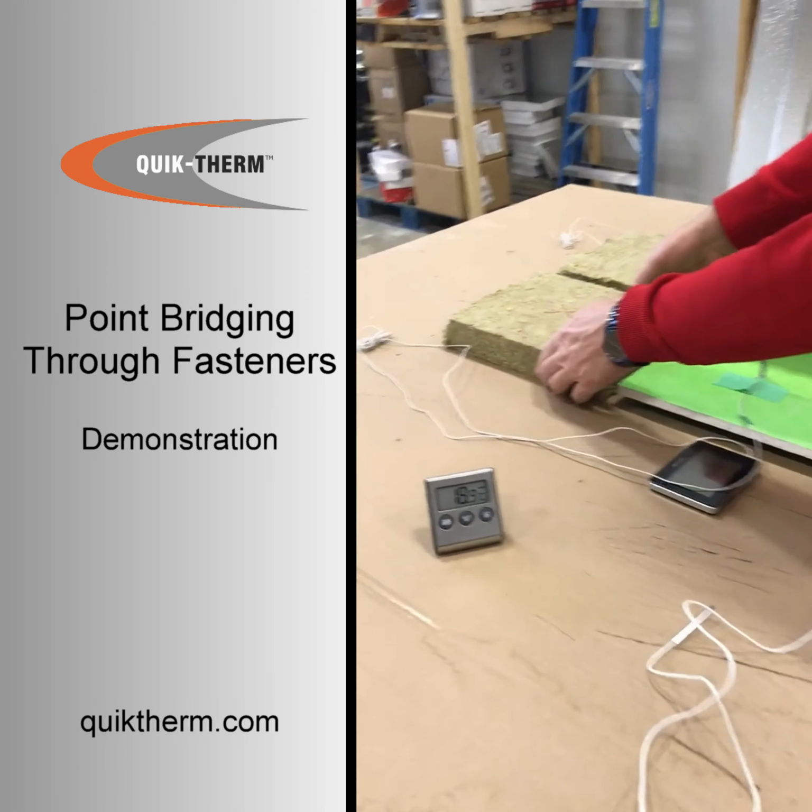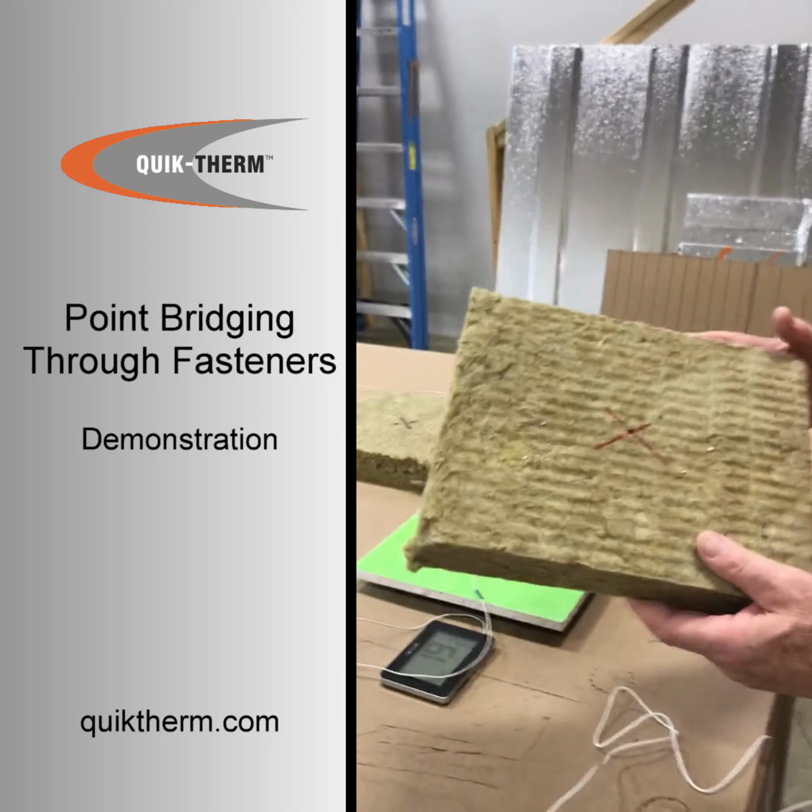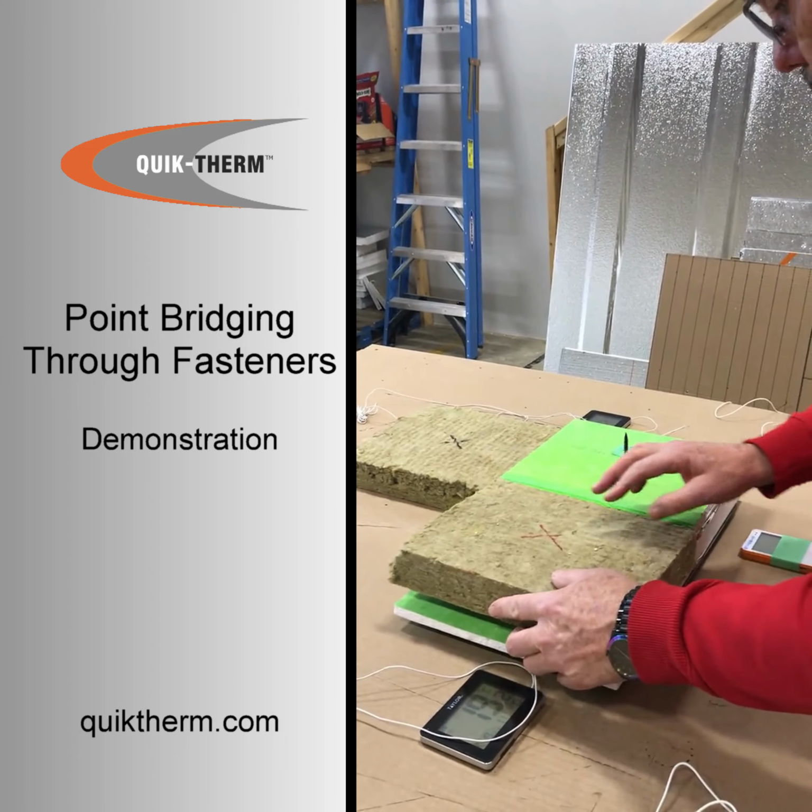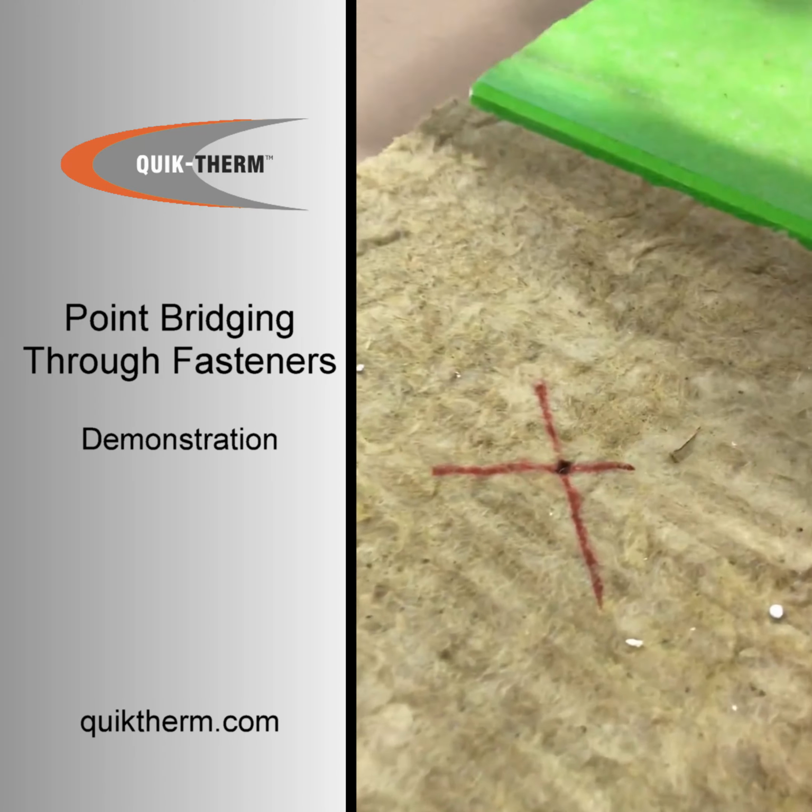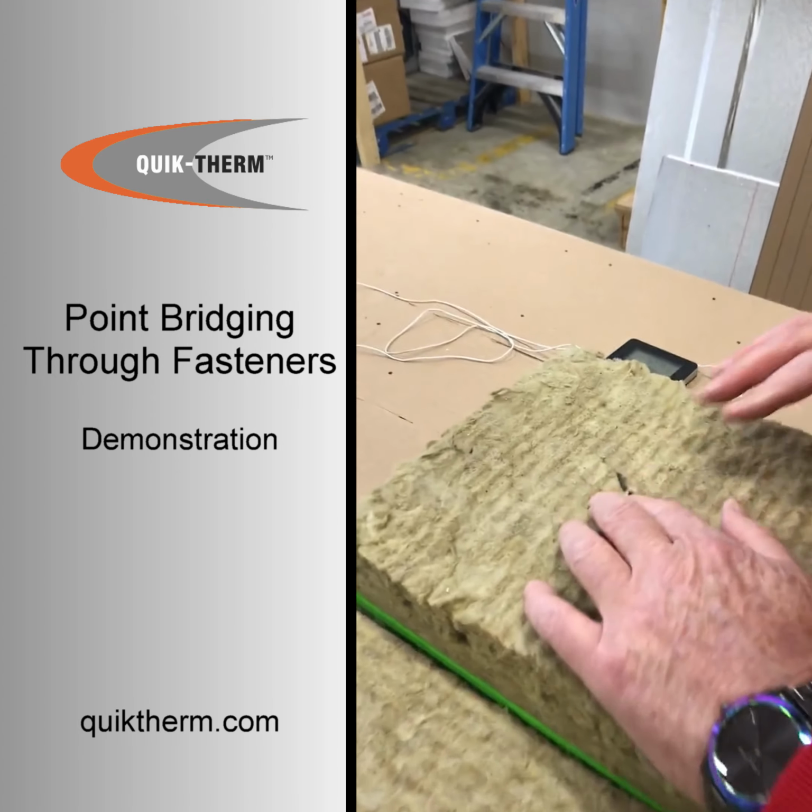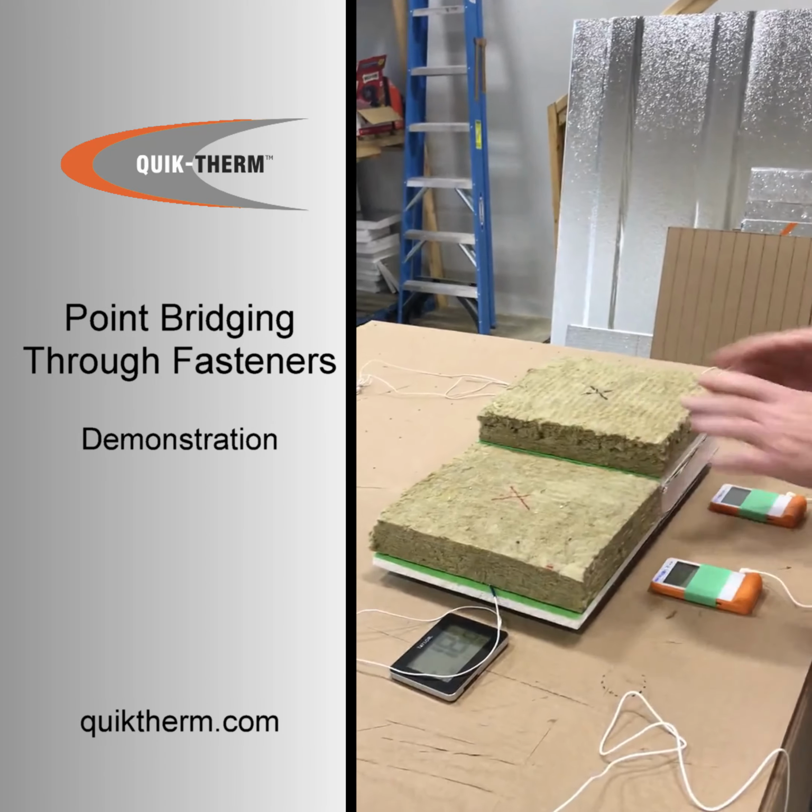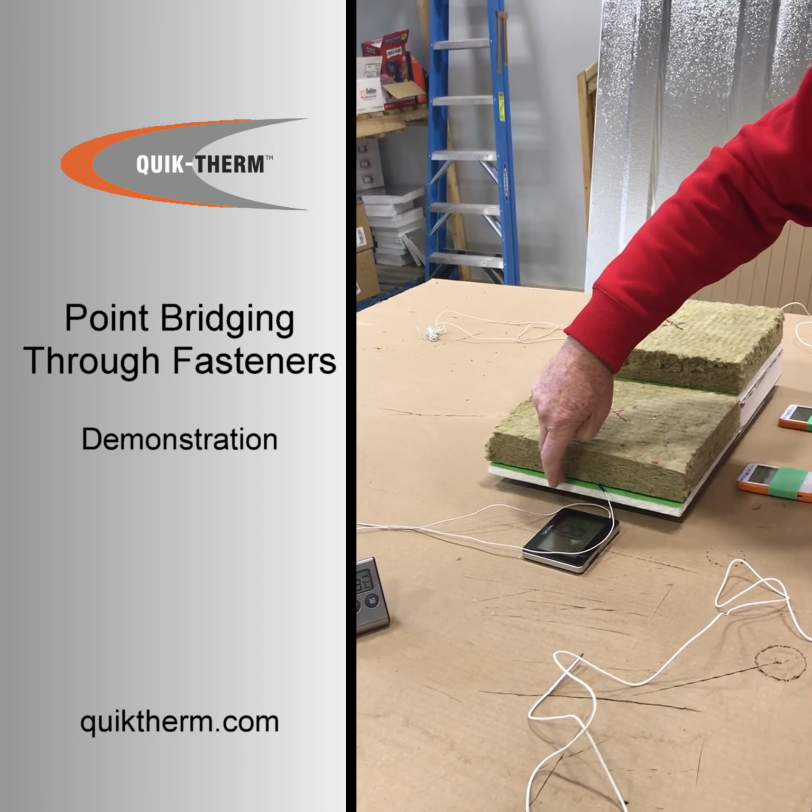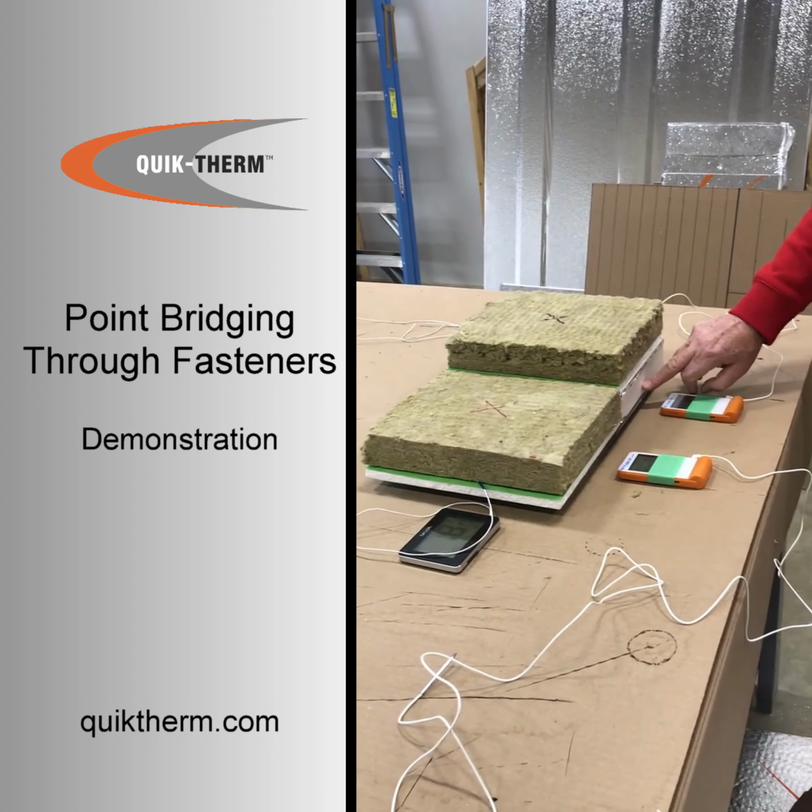And then to somewhat simulate what's going on in a cavity of a wall, we're going to put some batt insulation. Now this is not cavity batt insulation, but it's a fiber insulation, mineral wool. And we're going to put it down over the center, and you can see the fastener tip is just coming through the top. And we're going to do the same with this one. So now what we've done is we've isolated sort of the cold from the warm. So just think of this as batt insulation, outboard substrate. In this case, batt insulation, outboard substrate, and then 2 inches of rigid foam.